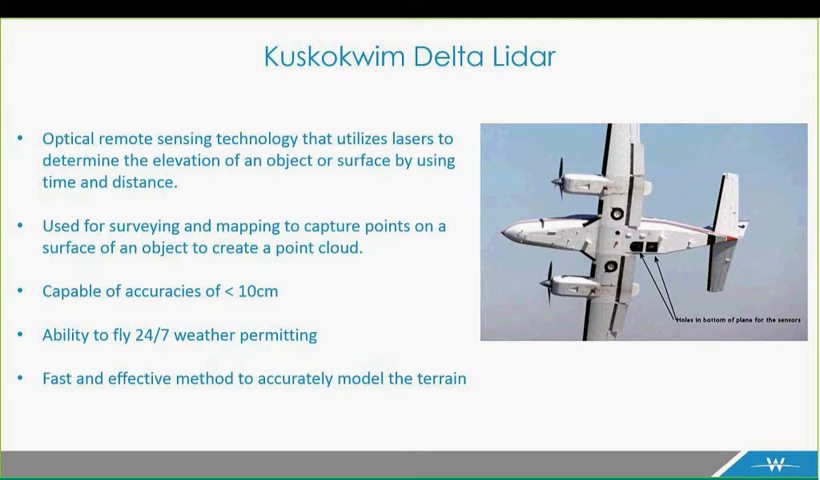So a quick overview of what LiDAR is: basically an optical remote sensing technology utilizing lasers to determine the elevation of an object or surface by using time and distance. You can see the image of the aircraft there, and it has a LiDAR sensor and a camera mounted to the bottom, and this is a common configuration.